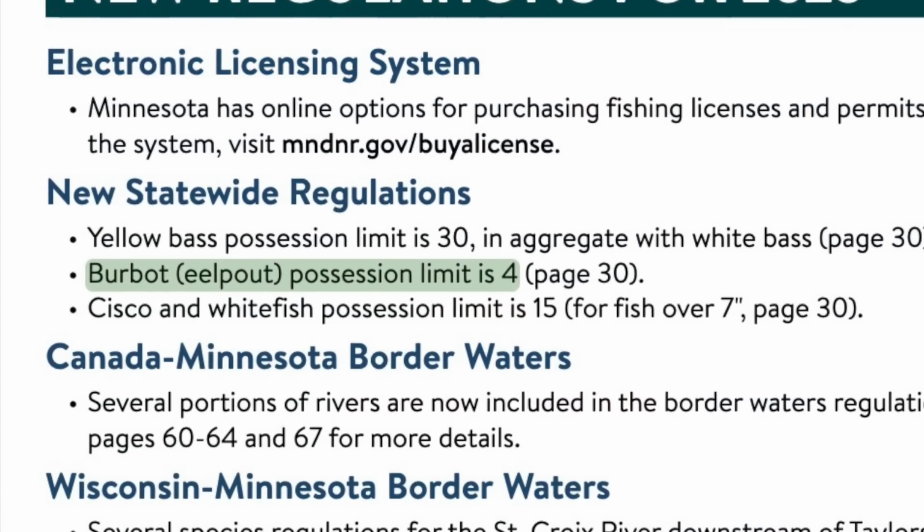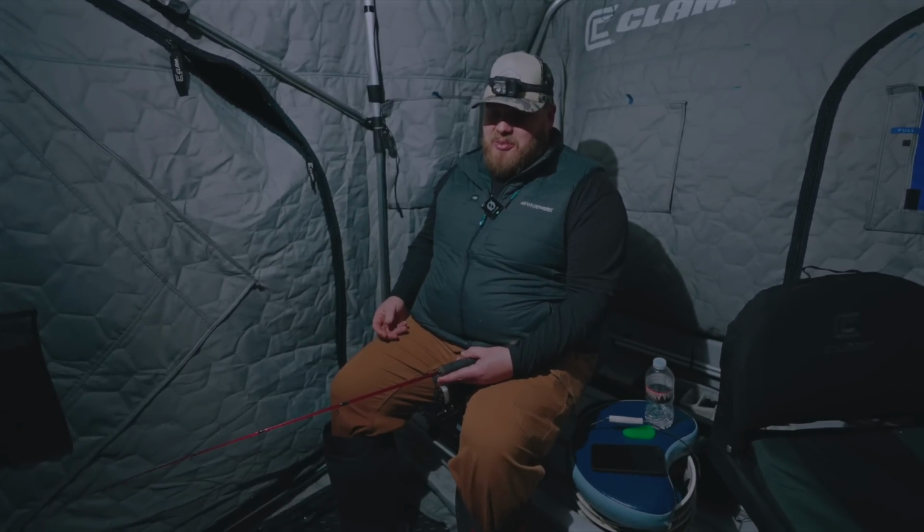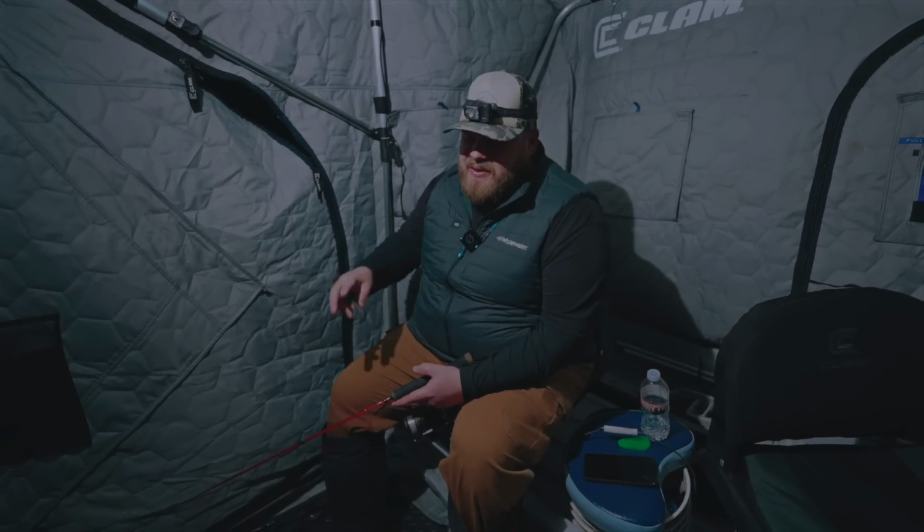I can tell you, I've been on lakes where in the past I have seen people leaving with a sled full of 70 plus burbot, which is just outrageous. And there was no limit, and it was perfectly legal for them to do, but 70 fish is insane. So props to the DNR for putting a limit on them. People are starting to respect the pout. I love it, man.